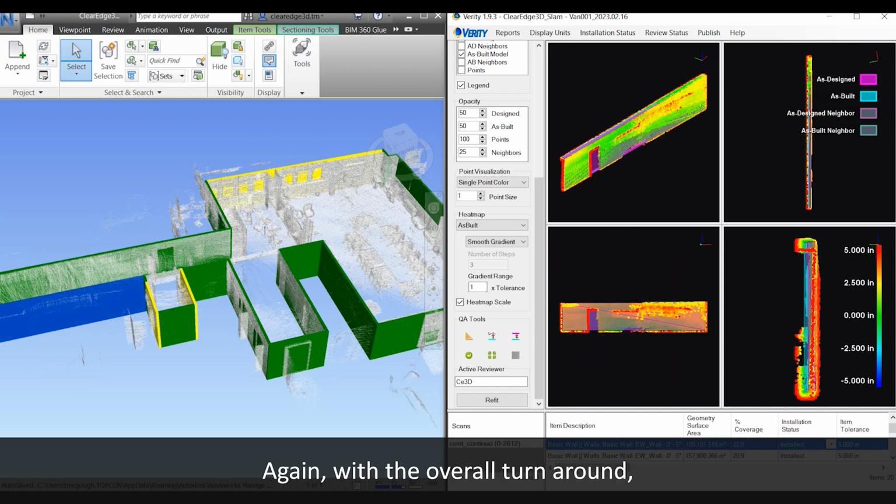Again, with the overall turnaround, I can quickly scan out in the field. Again, one of the unique things with the GEXCEL HERON is I can go through and live see on the tablet my change detection, and then I can take that SLAM data into Verity, run against my model inside of Navisworks for more complete progress tracking inside of the software.